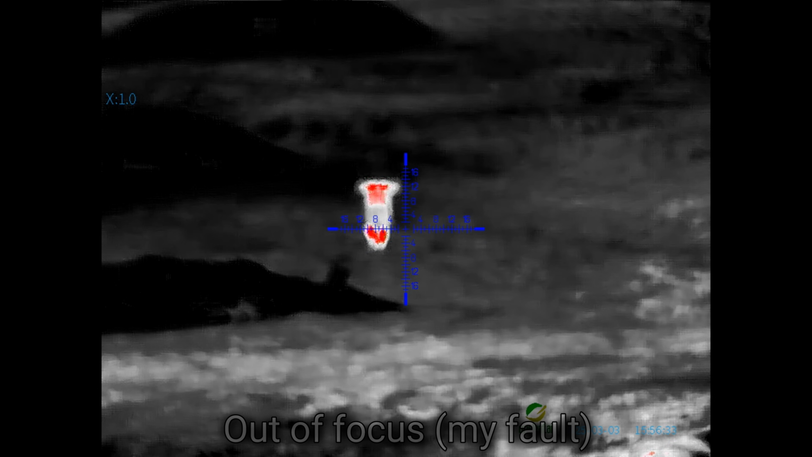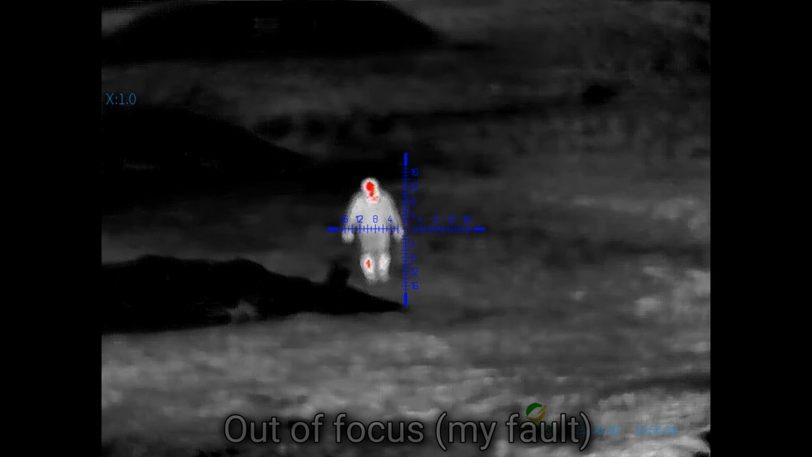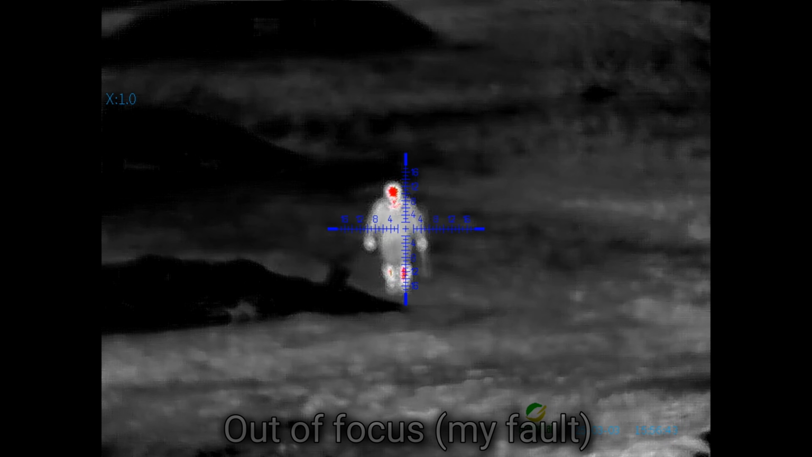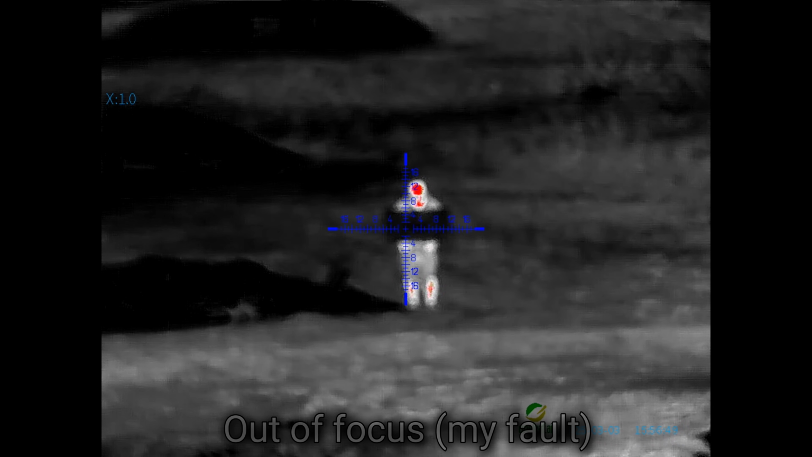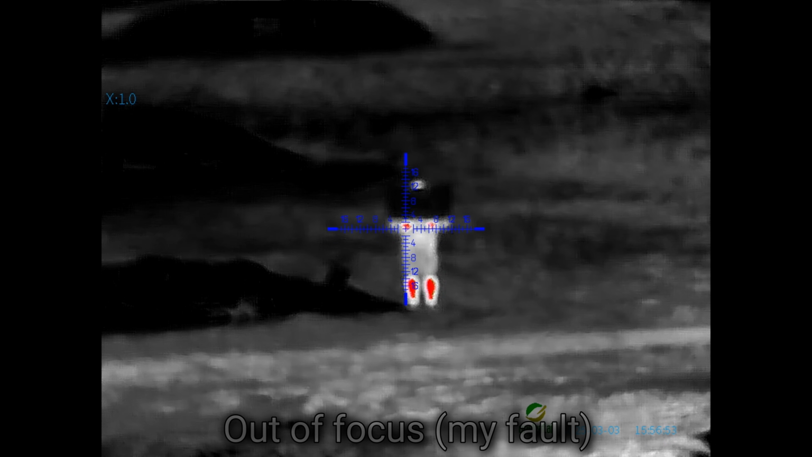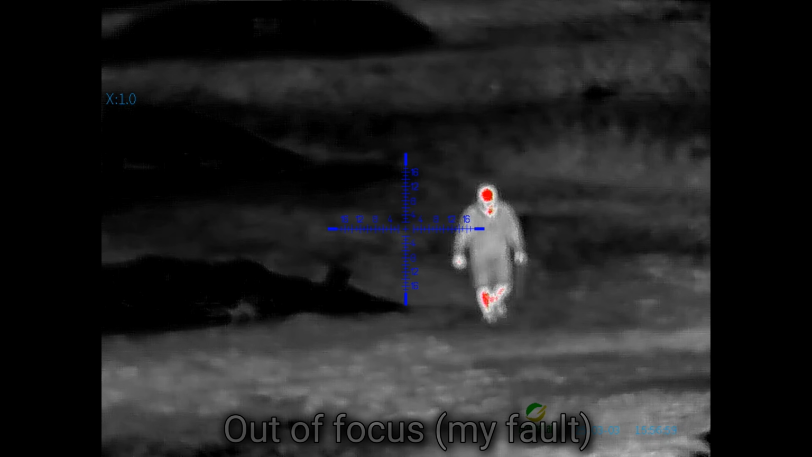But anyways, there's me down there past 100 yards, if I remember correctly. Very out of focus because, again, I failed to discover how to focus the thing this day. So when we switch to the other area here in this video, it's in focus a lot better. Plus it's at night as well. So just keep that in mind when you see me shooting at the little target I made here, that it's completely out of focus, so it would have looked way better even though it was daytime.